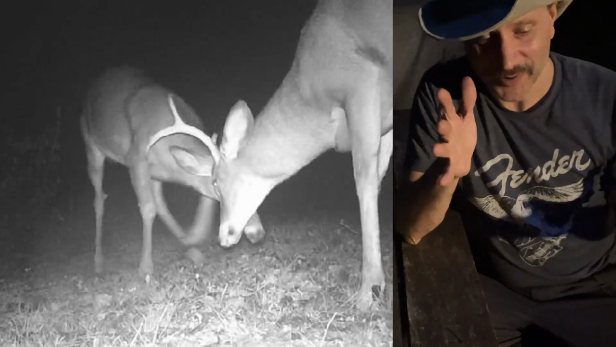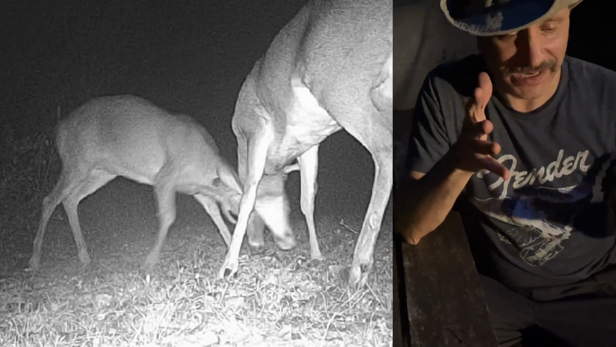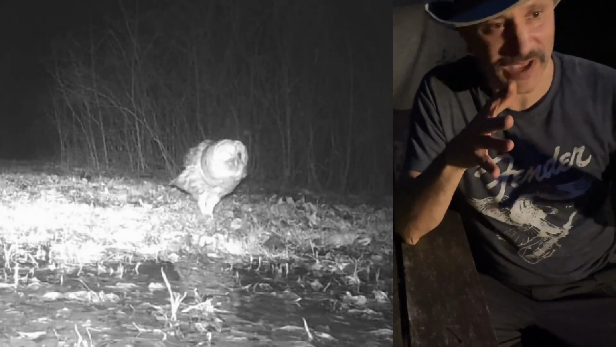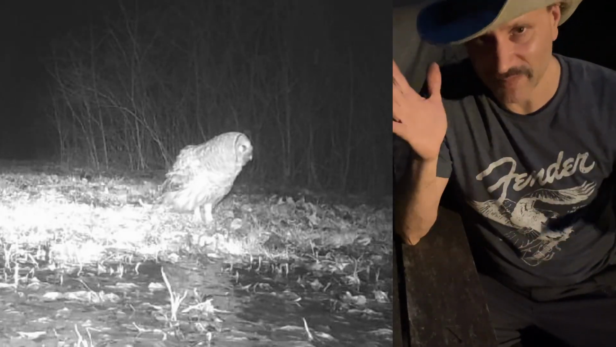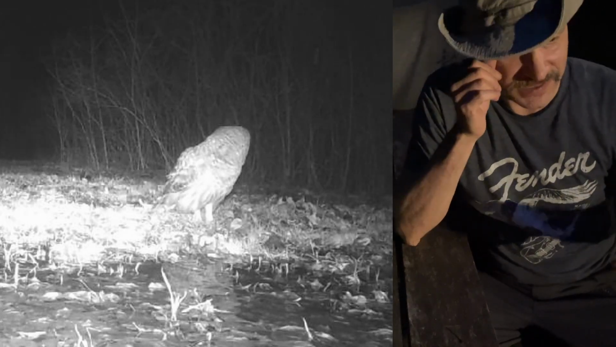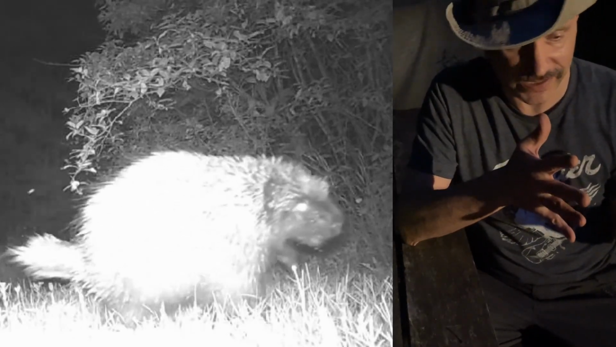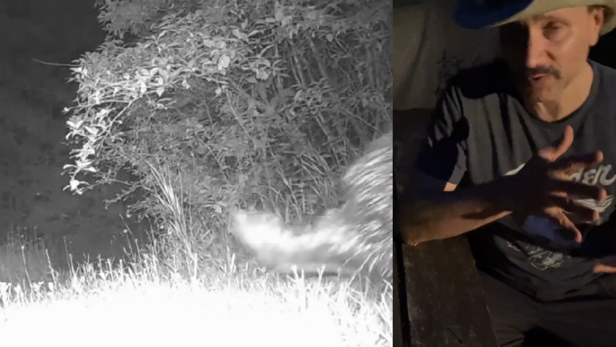Lots of other wildlife, of course, but those are the big ones and the most exciting ones. Once again, hopefully I don't meet up with bears all the time from now on, especially with the beehives. My bees are the most important thing for me up here.